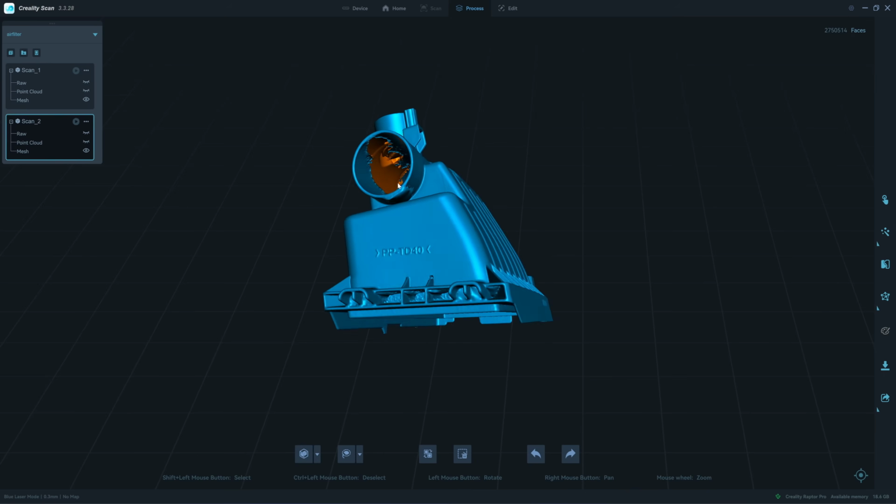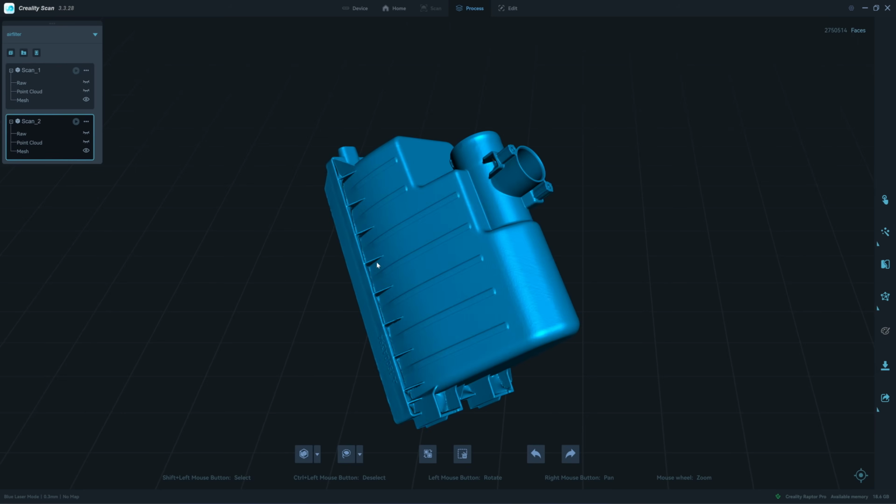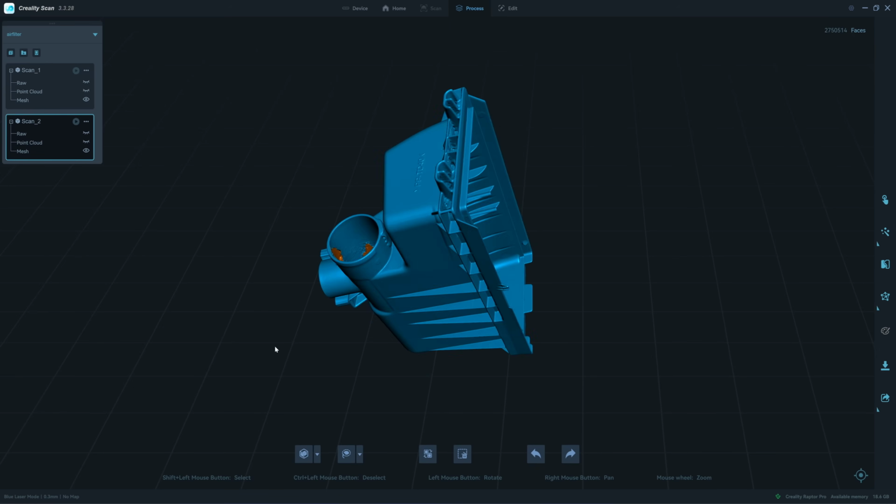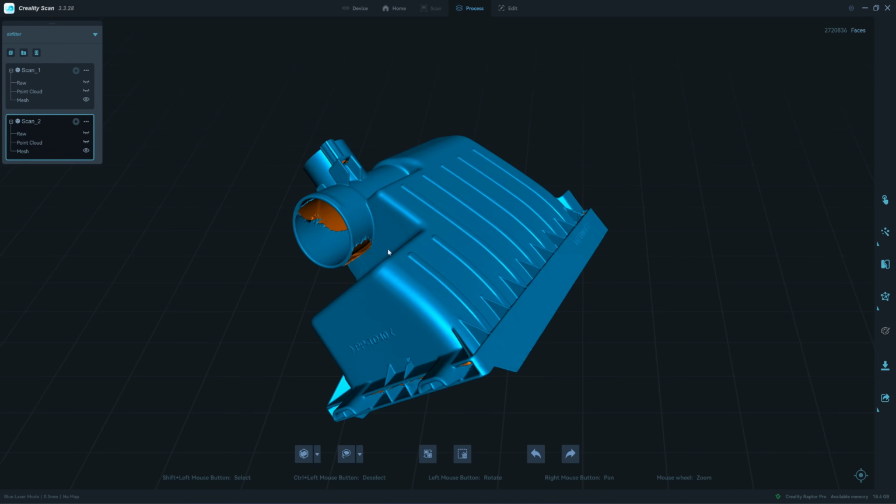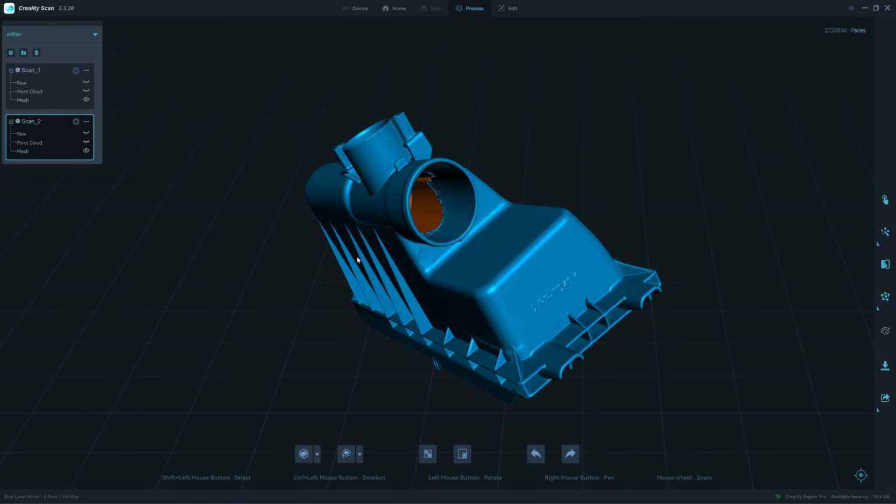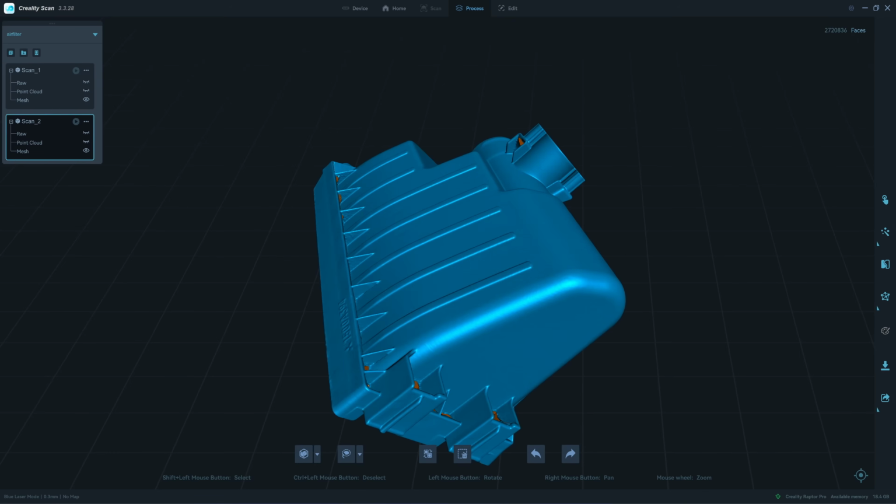See, the holes here, so I have to repair it. I give it 90%, so I will do some repair. So I remesh again, but this time I'm not using the hole filling function because I will use Substance Modeler to fill the holes. Okay, let's move to Substance Modeler.